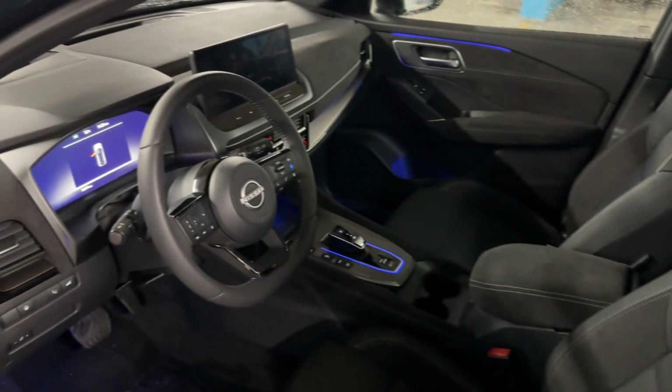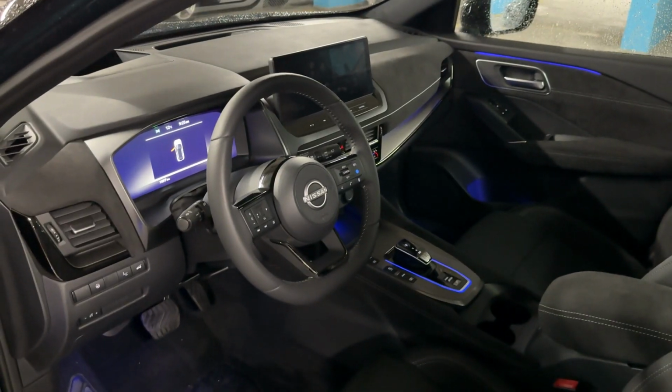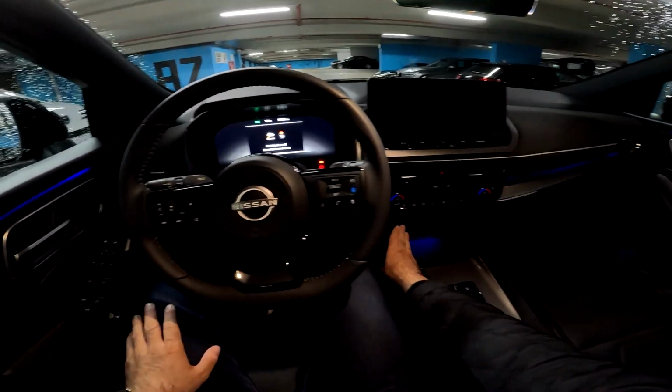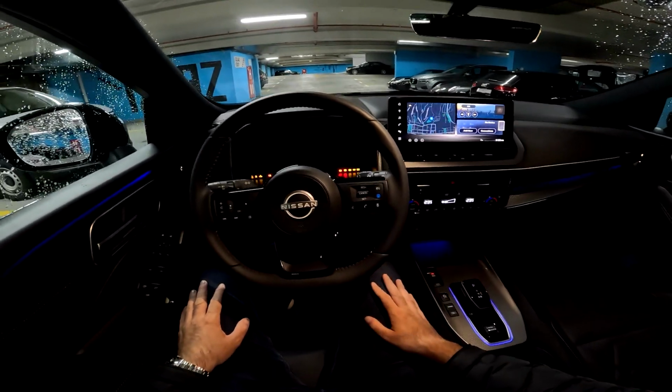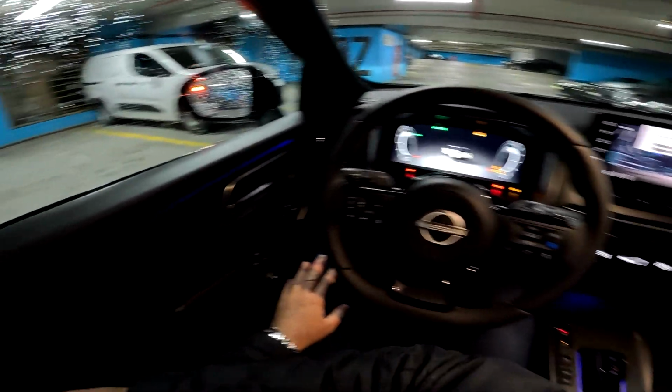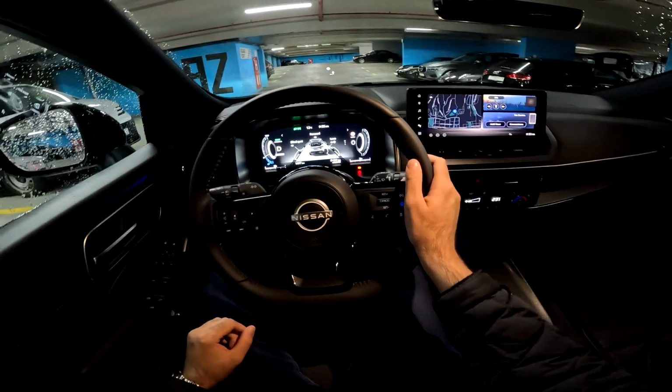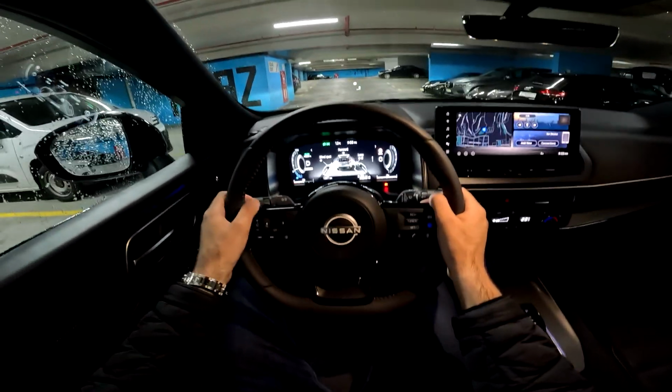Now without further ado, let's see it from the driver's perspective. All right, this is your view as a driver. Let me start the car. Press the start button, it comes to life, and we are ready to go. Put on my seatbelt, put the car into drive, and yeah, off we go.